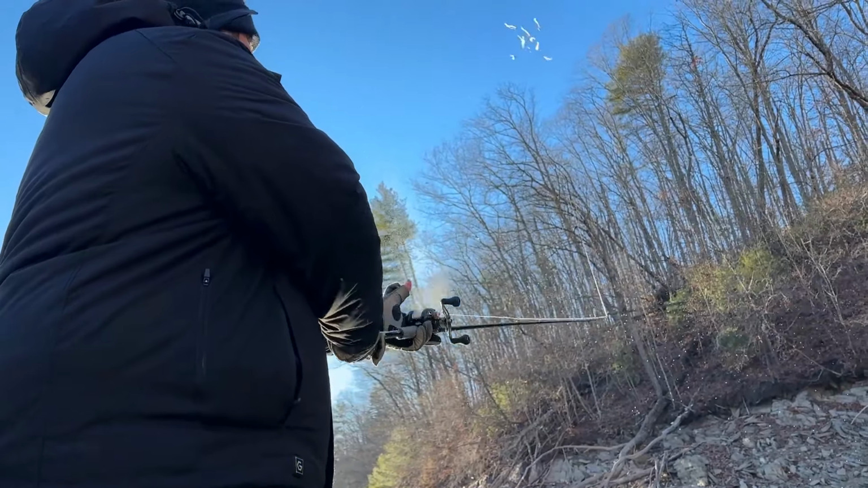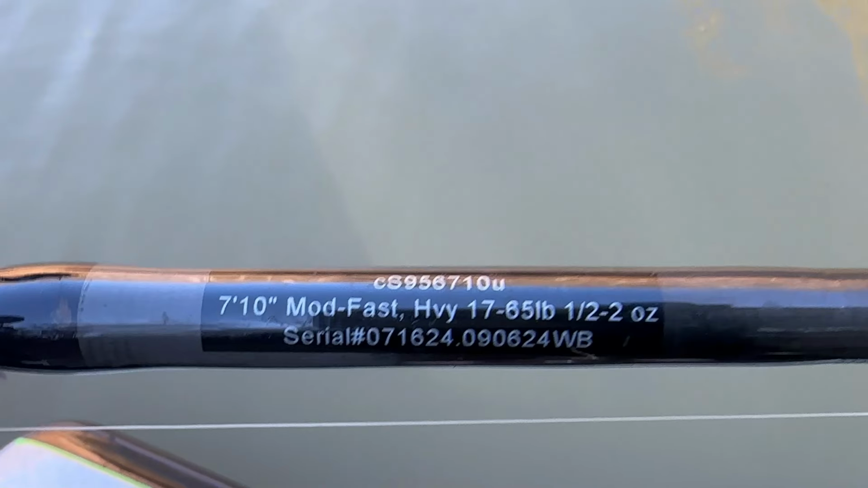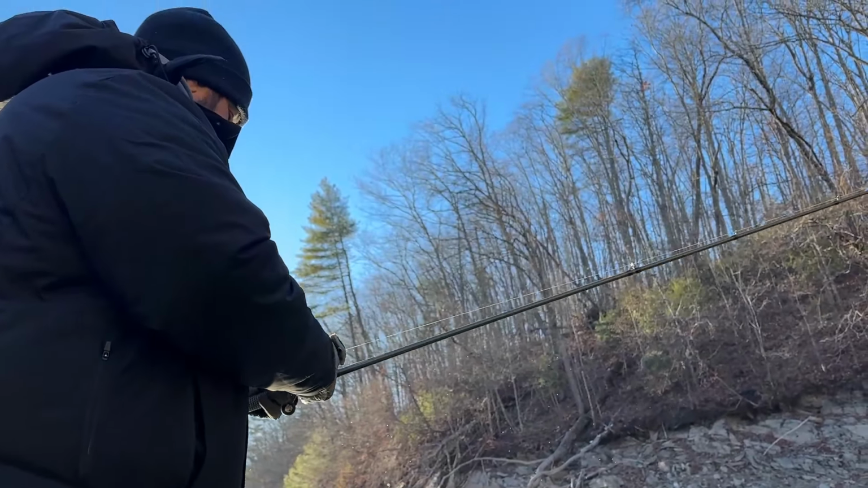Now, a lot of people ask me about these and about how they grip. Well, I'll tell you, they have incredible grip. One of the things that a lot of people ask is when they get wet, how they grip. They actually get a little more tacky. Not like, you know, somebody left a sticker on there, you know what I'm saying? But they will grip even more. This is a 7'10", so you're gonna be able to throw that A-rig a long way. It is a heavy, moderate, fast, so you're gonna be able to cast that bait, really load it up and get it out there quite a good distance.